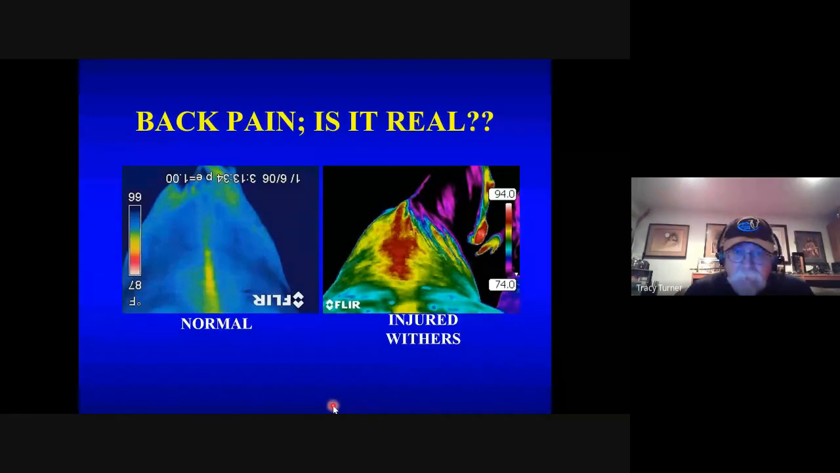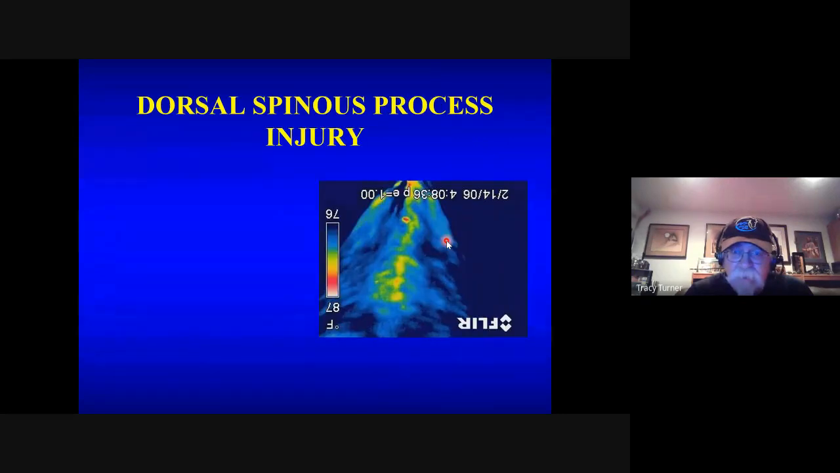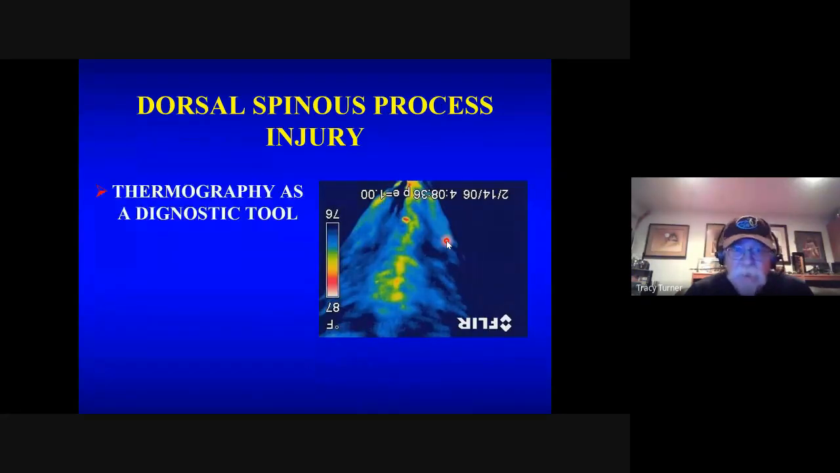Back pain. Years ago, people used to argue whether it's real or not, and a picture's worth 1,000 words. So on the left is a normal back, and on the right, here's a horse with an injured withers. So we see a lot of inflammation in that area. You follow this up with some radiography, and actually this particular horse had a fractured withers. Here was one with a dorsal spinous injury.